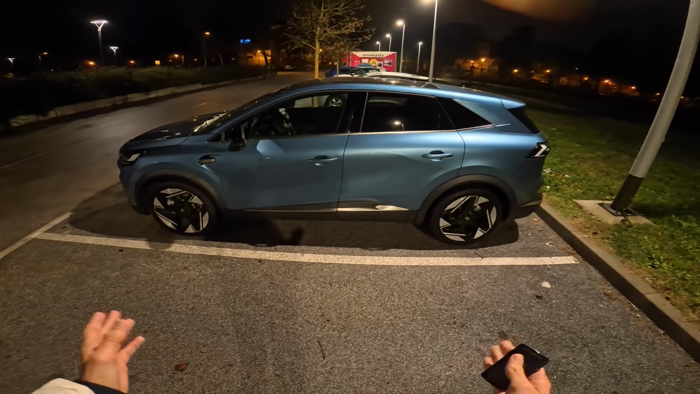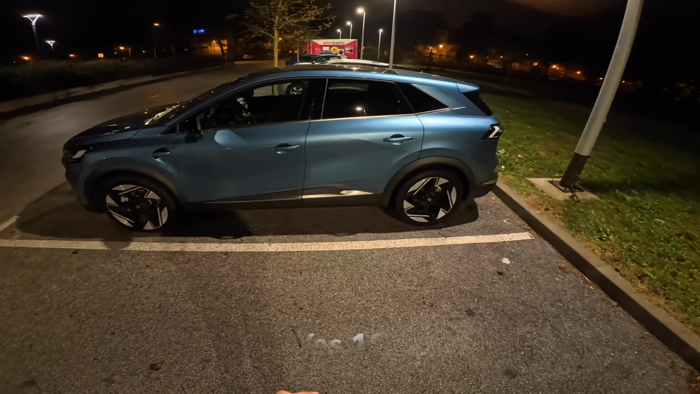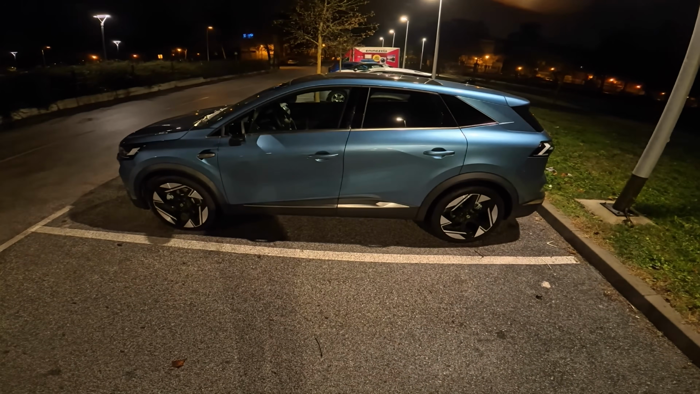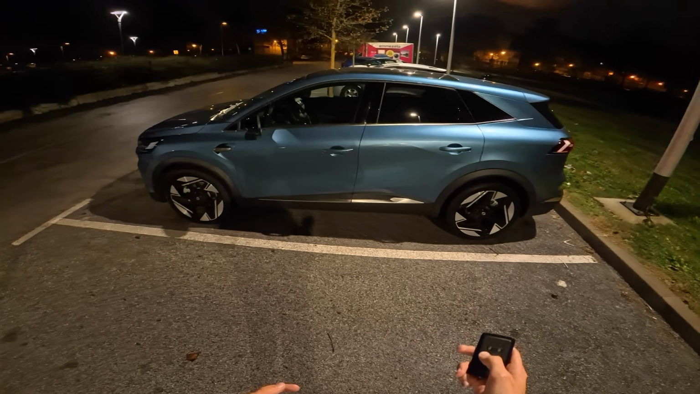Now, we have big alloys. Honestly, I haven't checked the dimension. I would say these are probably 19-inch. I'm actually doing the night review before I did the day review, so you'll have to forgive me for that. But suspension is nice and comfortable in French cars. You can just feel the larger tire dimension.